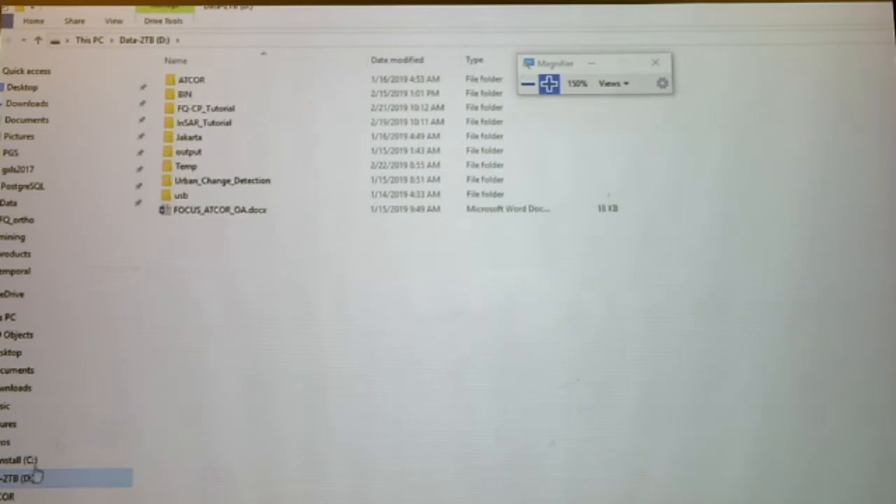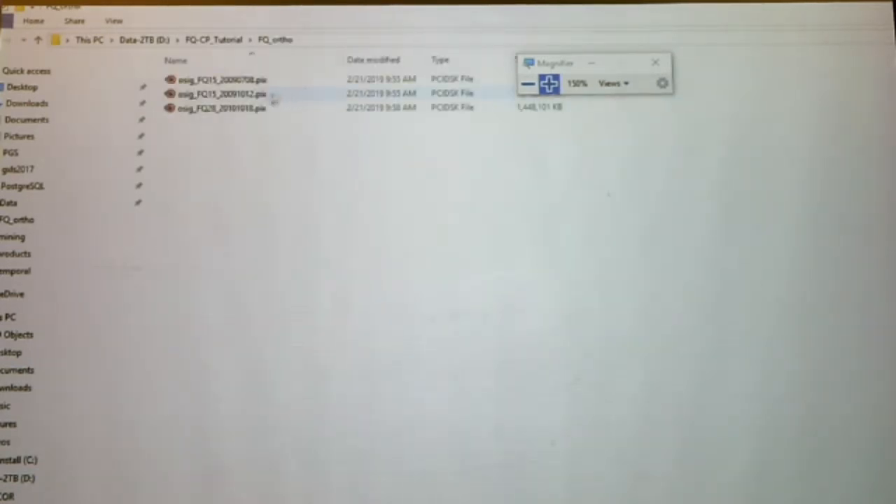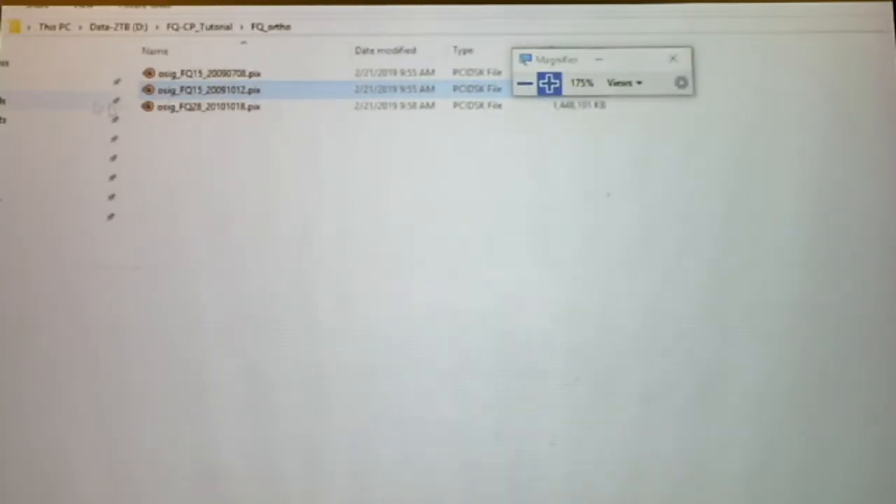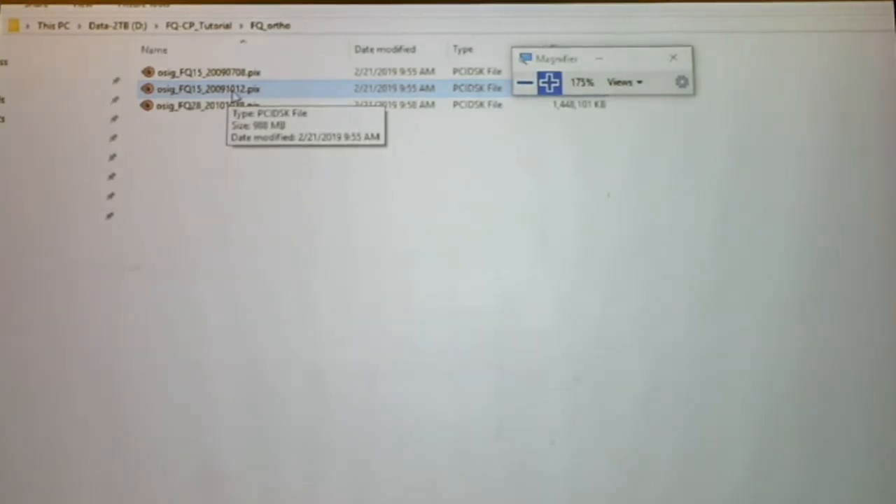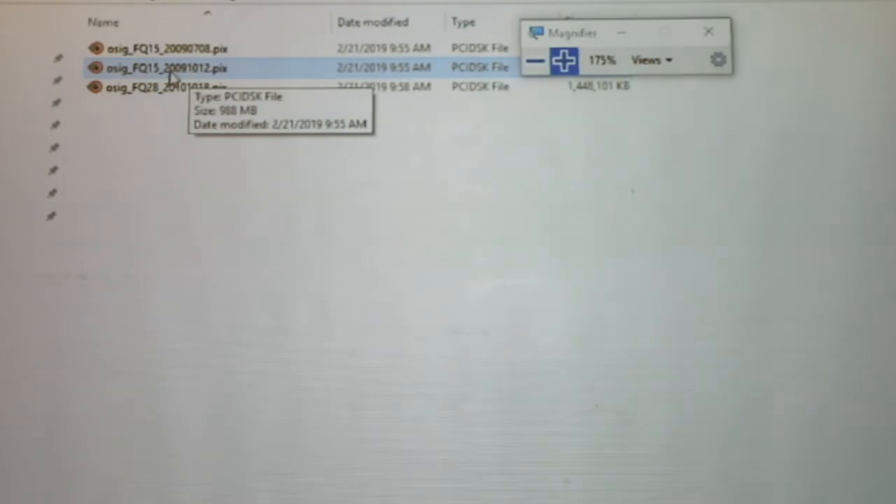Yesterday we generated the orthos for the full quad data, and we will be processing only one data set to reduce the processing time, because we don't want to just look at a progress bar this morning. So the ortho we need is the ortho from the Lac Saint-Pierre acquired on October 12th. It's the FQ15, 2009.